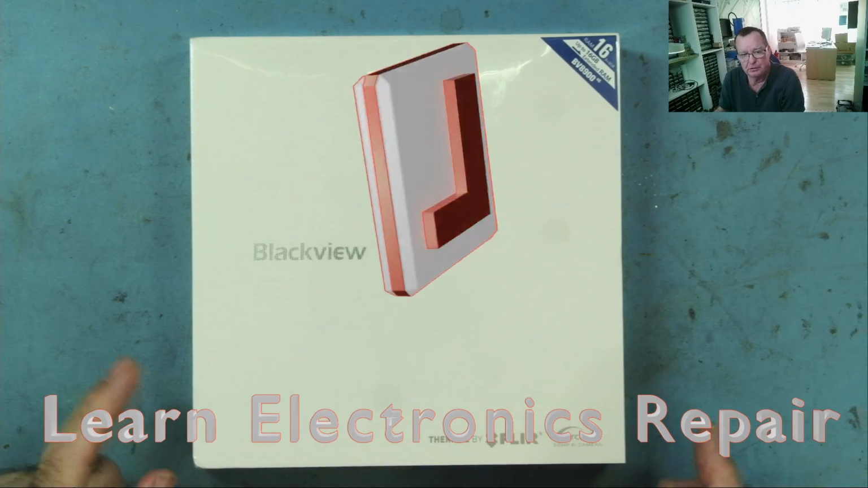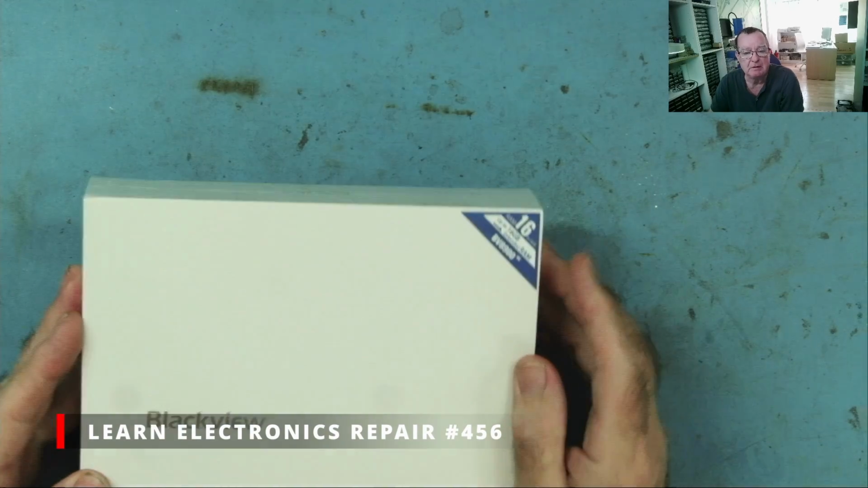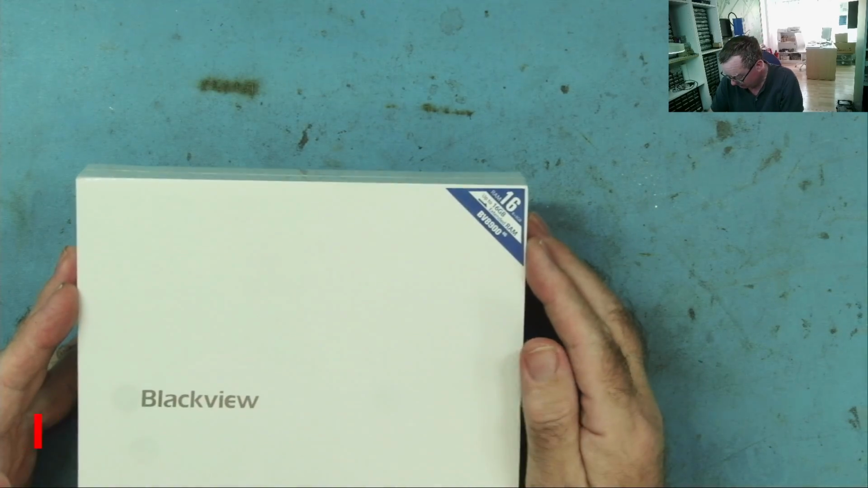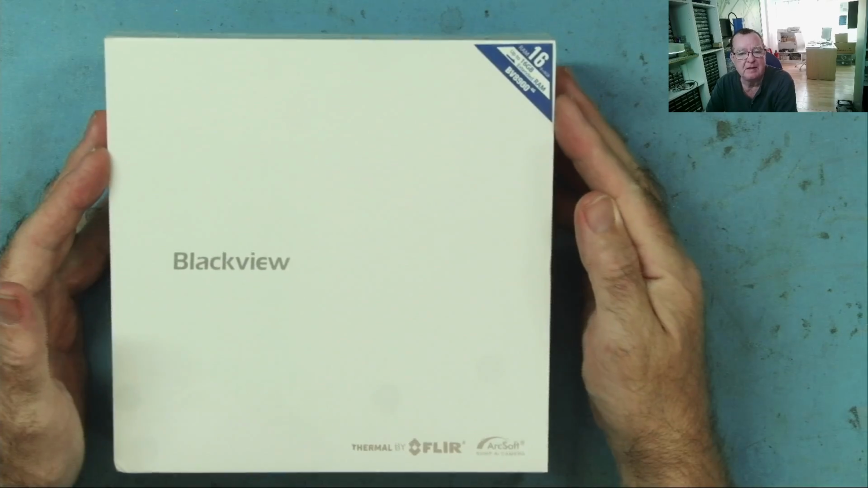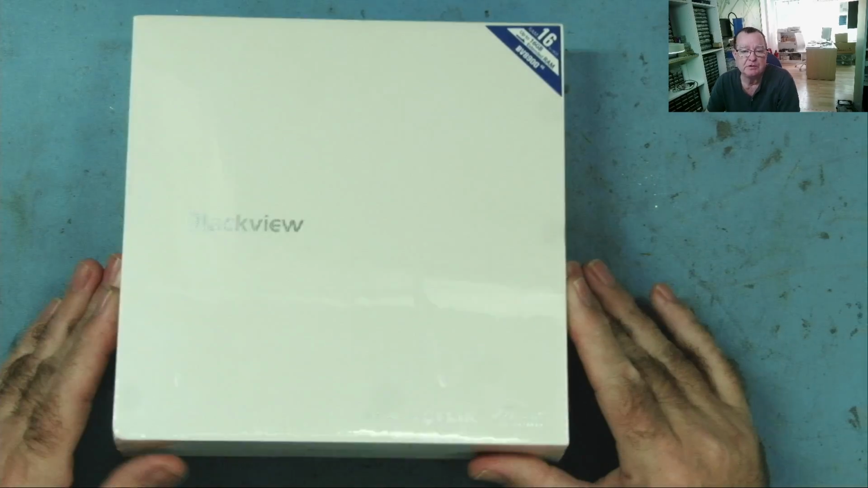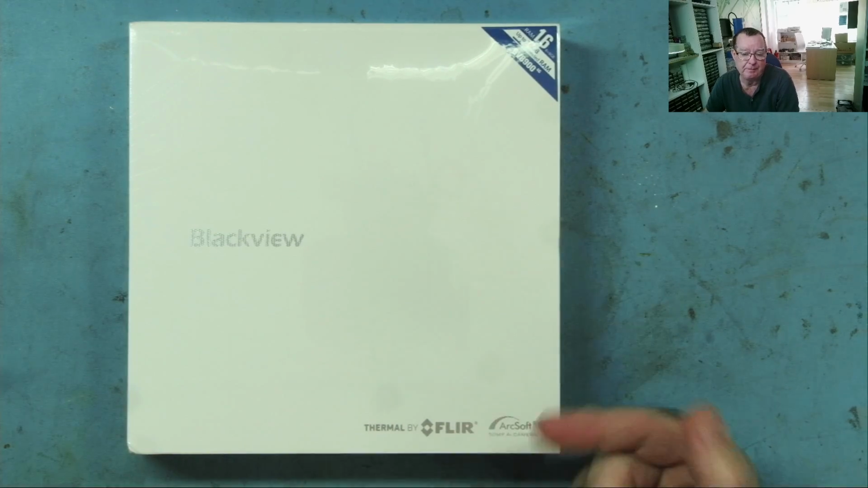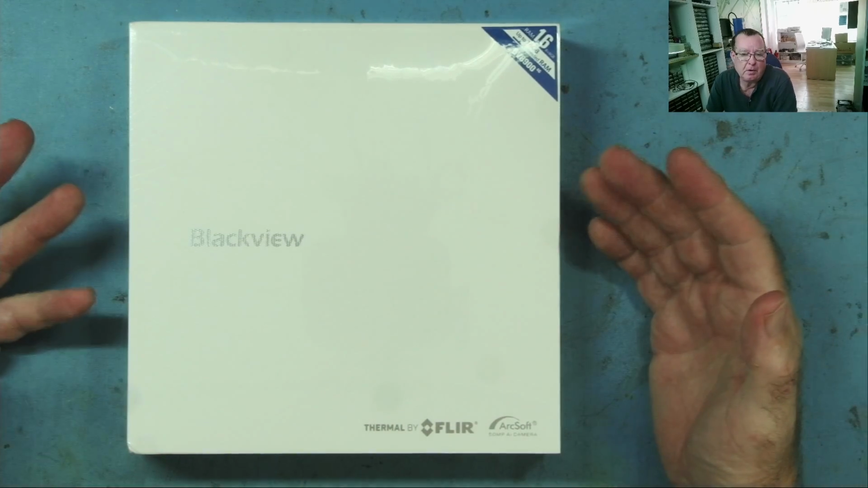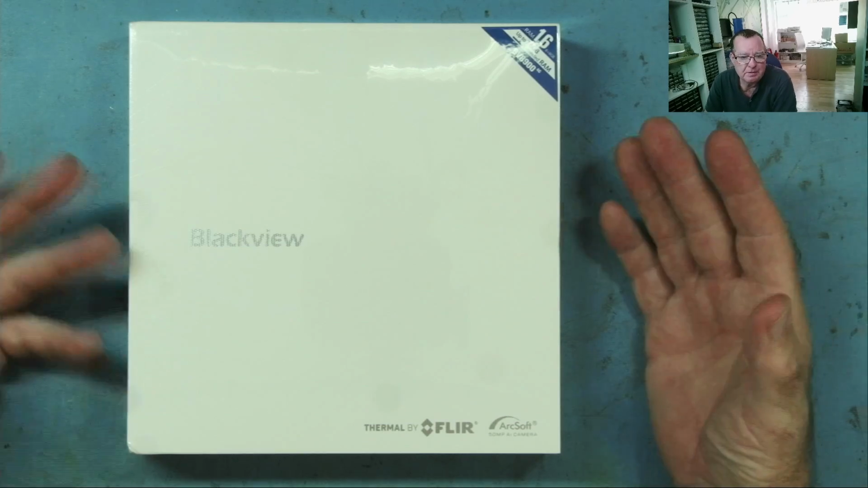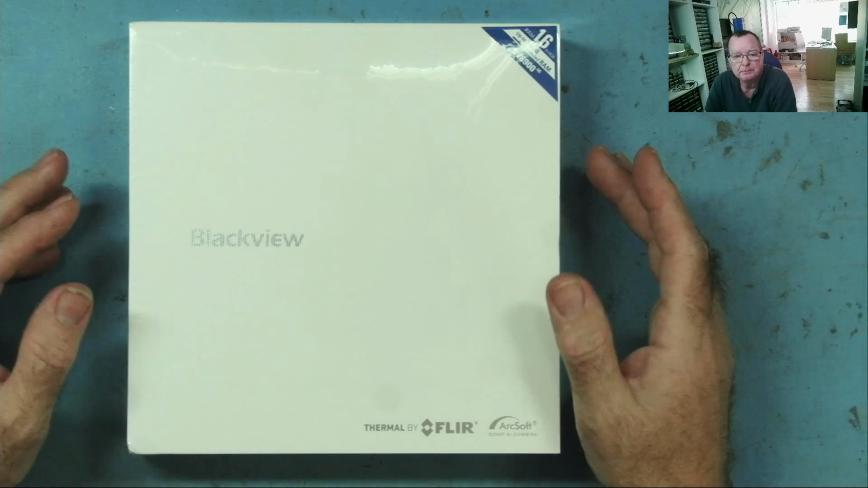I have a new Blackview phone here, the BV8900. I actually looked at the previous model, the BV8800, and the reason I'm looking at these mobile phones is that both of them have a thermal camera by FLIR. So rather than taking a plug-in thermal camera, these actually have a thermal camera built into the phone.